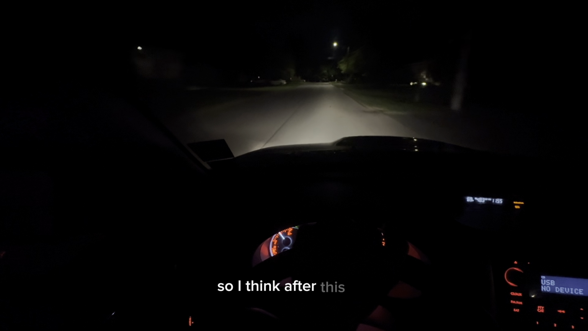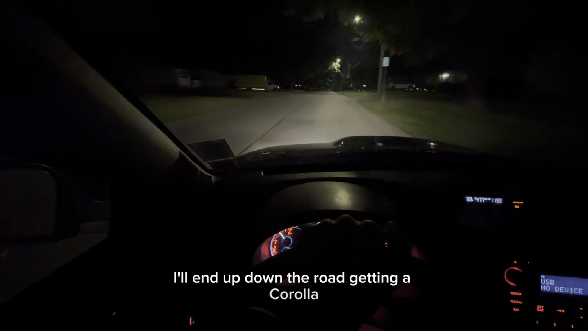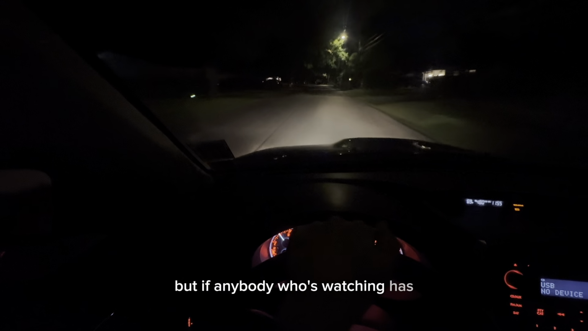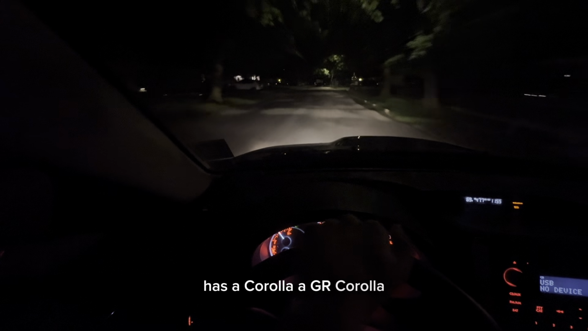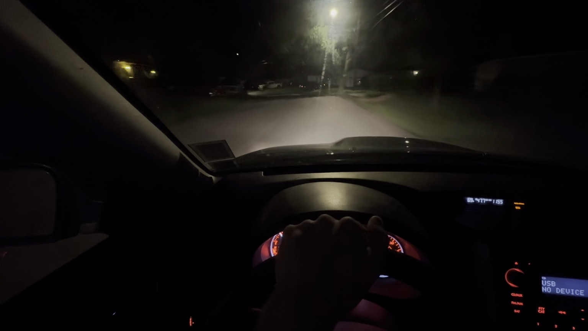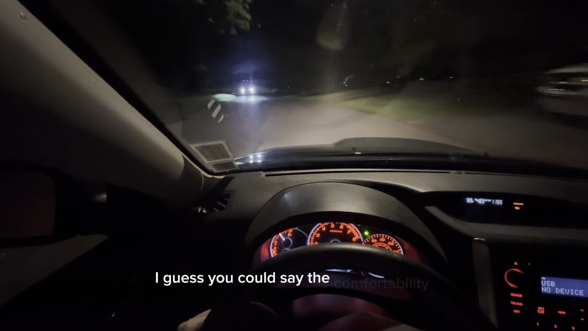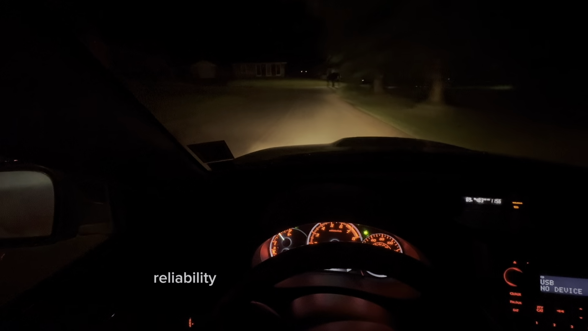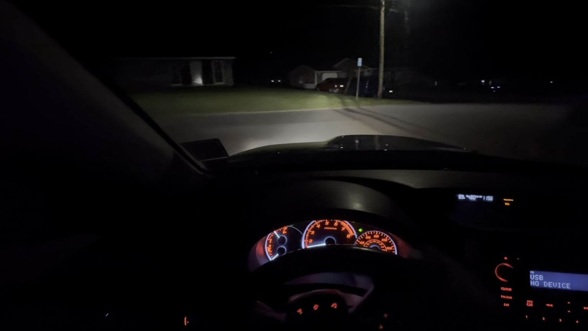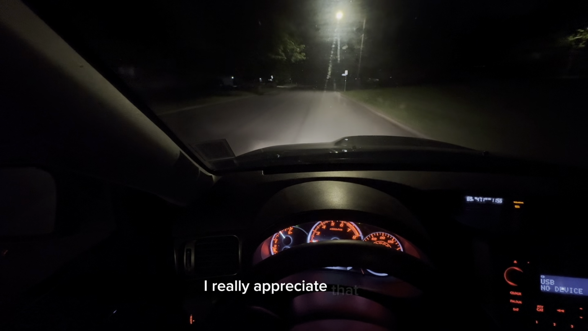So I think after having this car for a few years, I'll end up down the road getting a GR Corolla. But if anybody who's watching has a GR Corolla, let me know how it is. I haven't really done too much research on the comfortability or the reliability of them yet. But if you guys have any opinions or any advice you can give me, I really appreciate that.